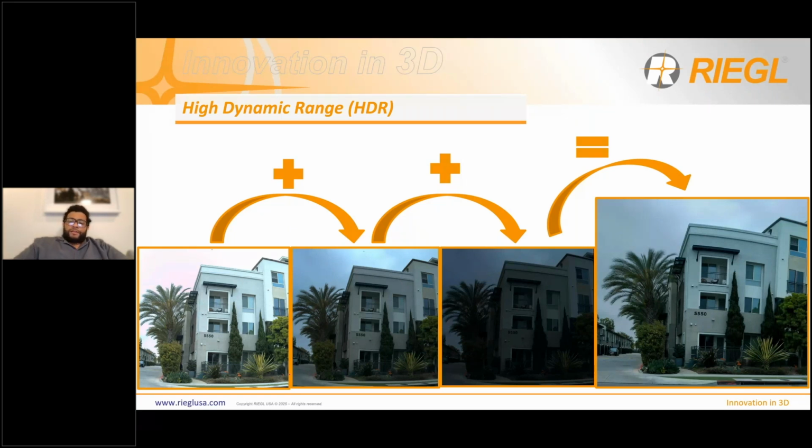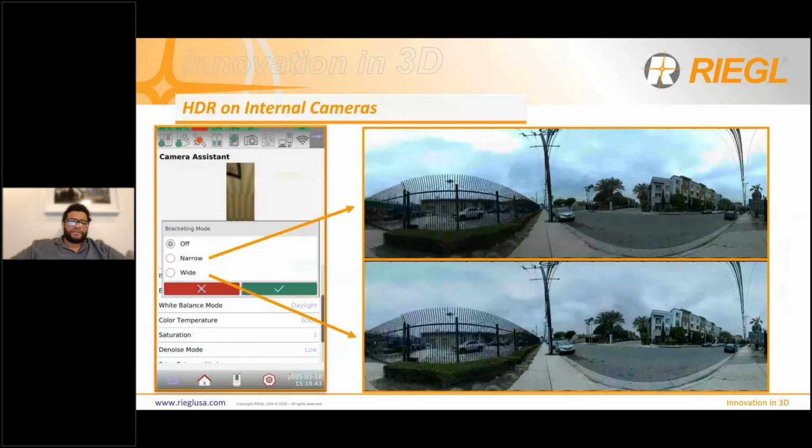So it's a really good feature for those times when you're in an environment where lighting is not ideal, and you don't maybe have a lot of sunlight and it's pretty dark. Utilizing HDR images is a great way to get a good photo still. So this is what a full scan looks like taken with HDR images. You have 2 settings. You can use either a narrow bracketing mode or a wide bracketing mode on the system. Narrow bracketing mode is more intended for an inside use case, and wide bracketing mode is more intended for outside.